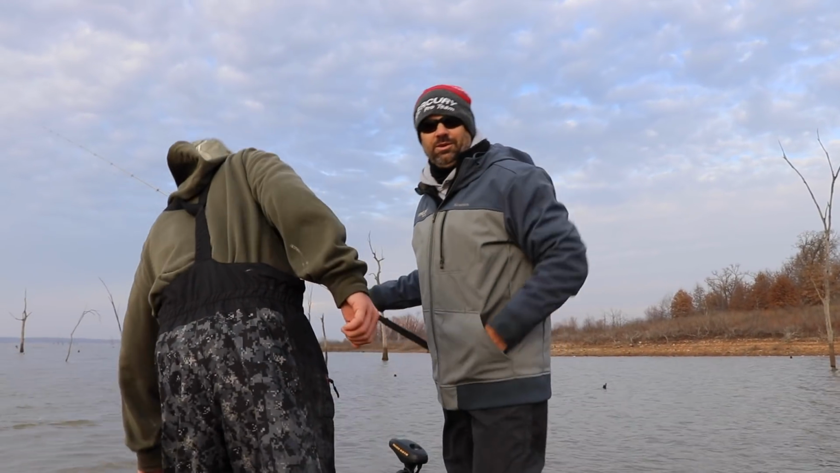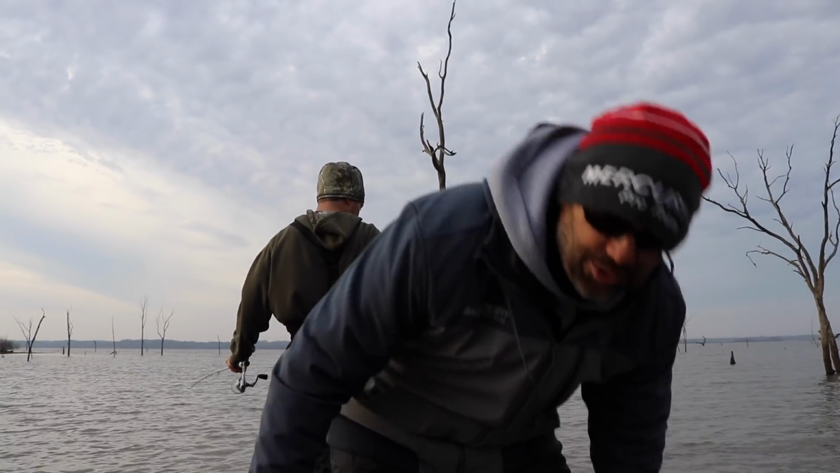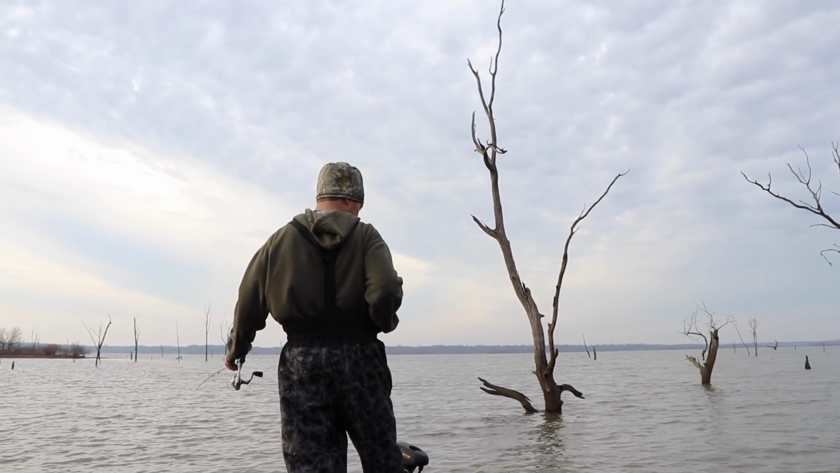And here we are at Truman Lake. Of course, the boat's hung up on a stump. That's what Truman's about, stumps that we're hung up on. It's pretty cool right here. Let's see if I can. You guys come up here and see this.